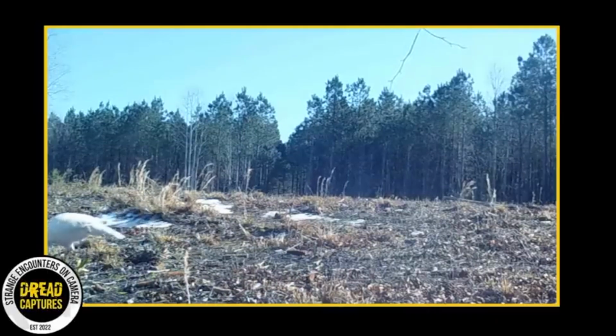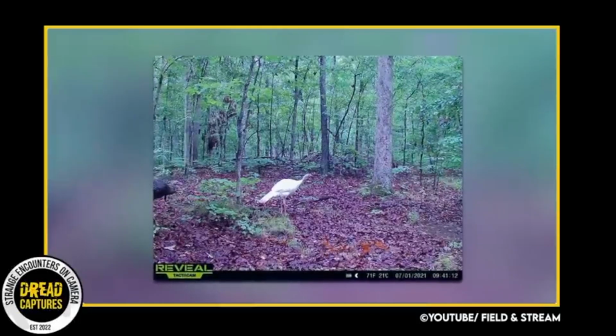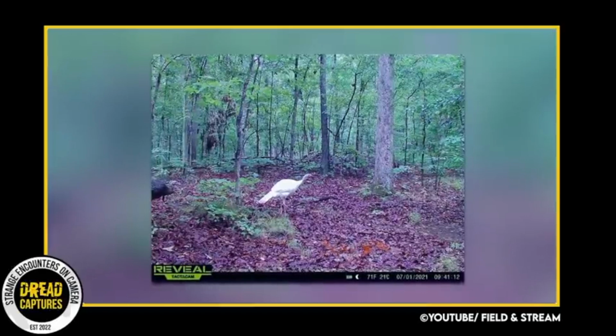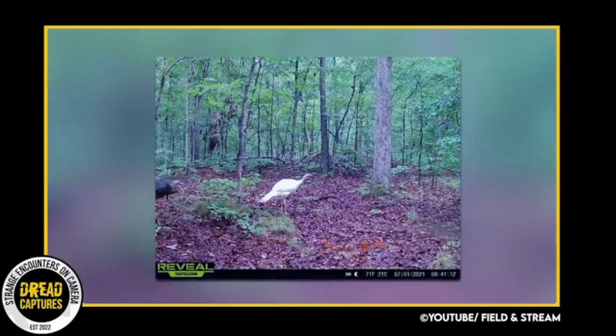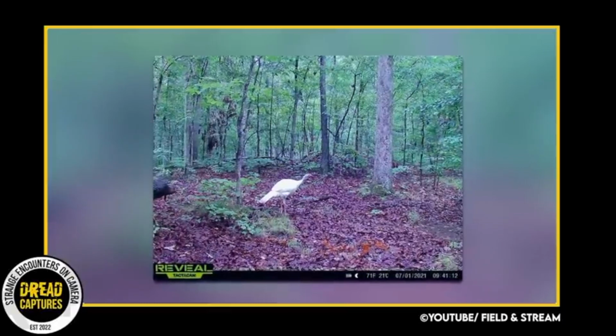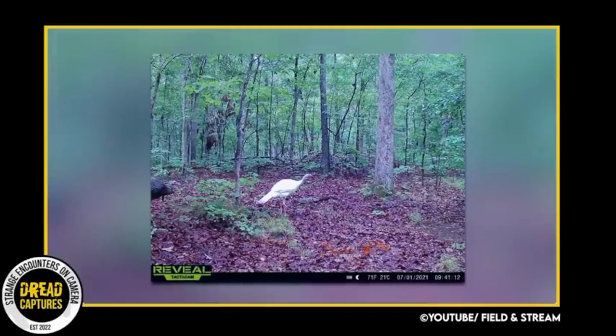They have all the same physical characteristics and behavior as other breeds of turkey, but obviously their white feathers make them stand out. In the wild, albino turkeys are at a disadvantage because their lack of coloration makes them more visible to predators and hunters. Nevertheless, really cool trail cam footage.